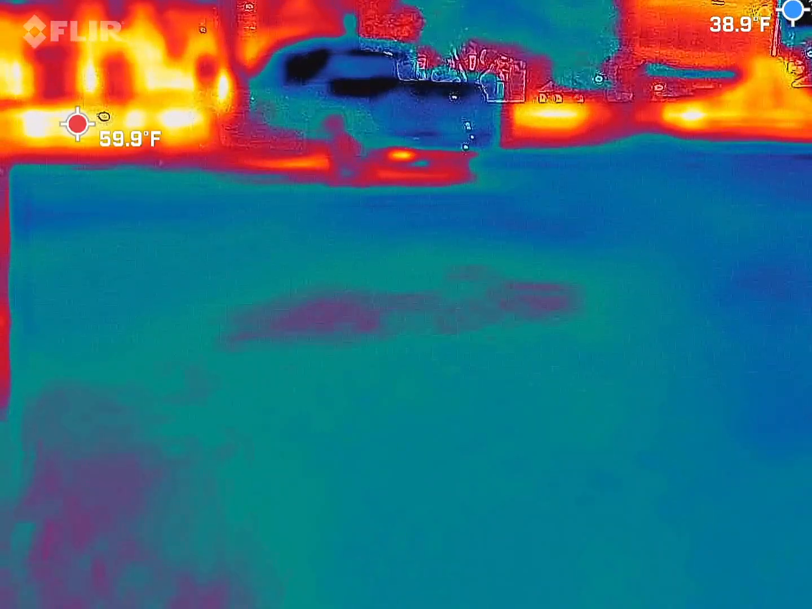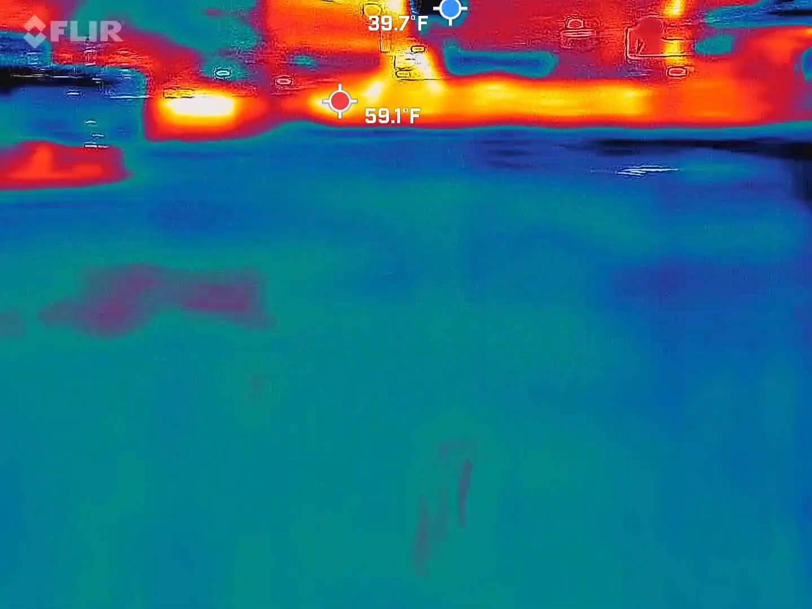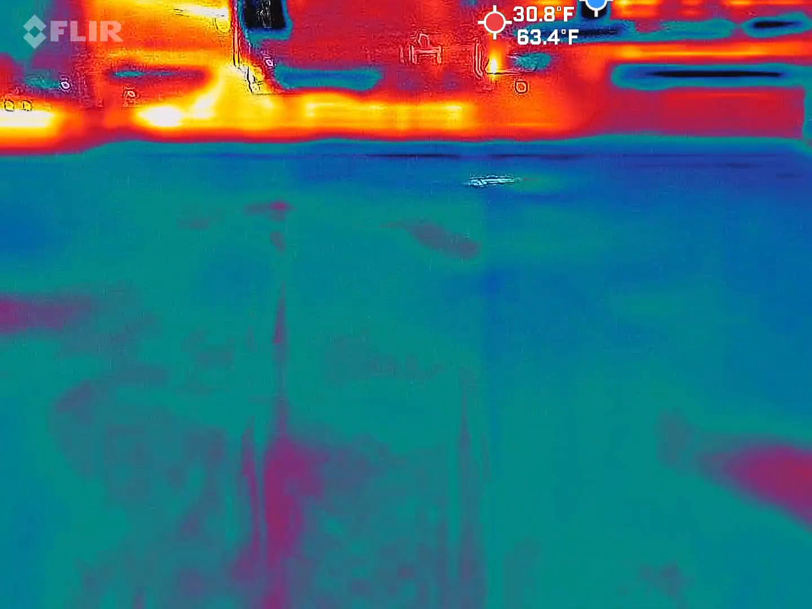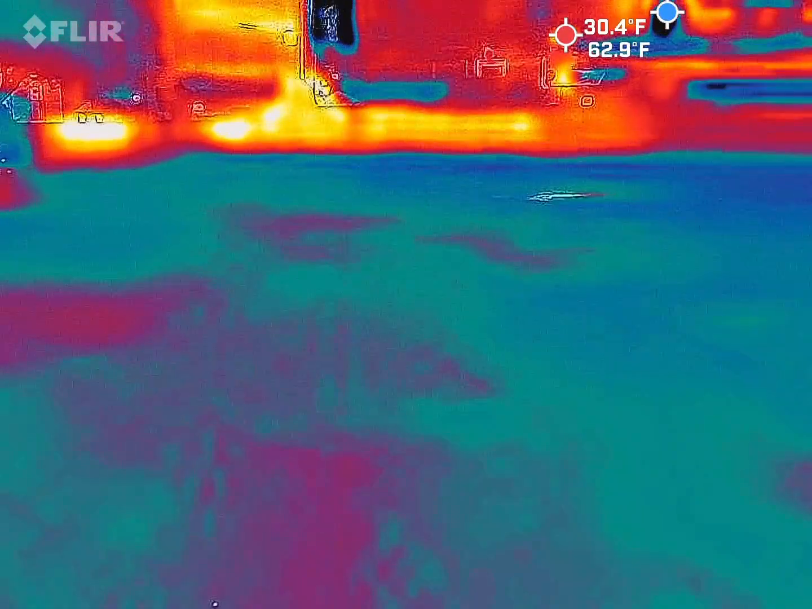So we are going to spread out a little bit. We're going to stay away from the 2 little vehicles that are here all together. Don't go anywhere near them. I'm going to see if I can get any kind of readout. Let me see if I have any other... Yeah, still got nothing.